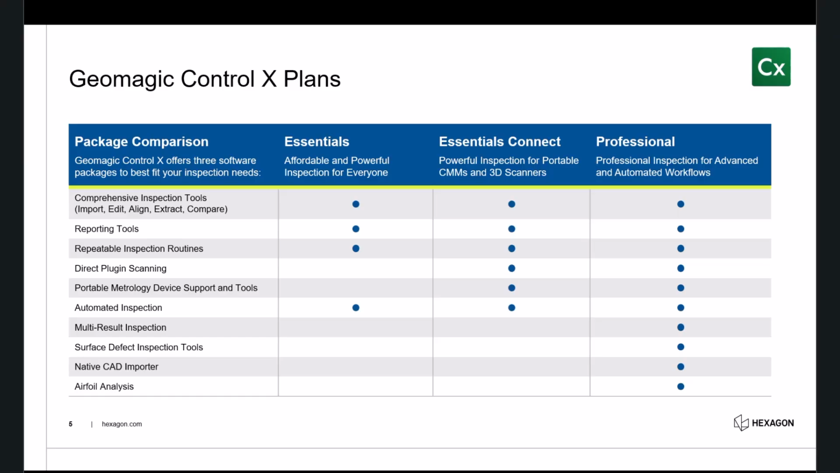The big thing with Essentials is you don't get the ability to scan directly into the software, so you don't have the direct scanner plugins or the tools for portable metrology devices, which are like arms and things like that. We also can't do multiple inspection results in the same window. Surface defect and aerofoil are all tools that are only available in ControlX Pro.